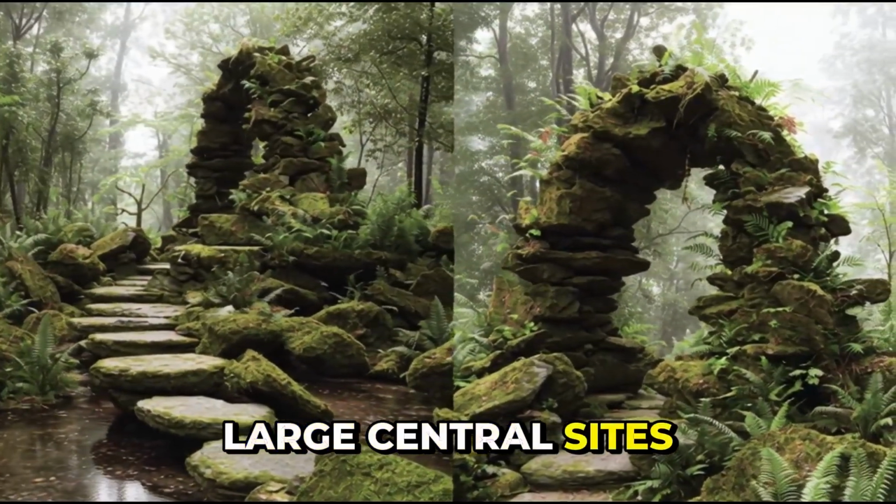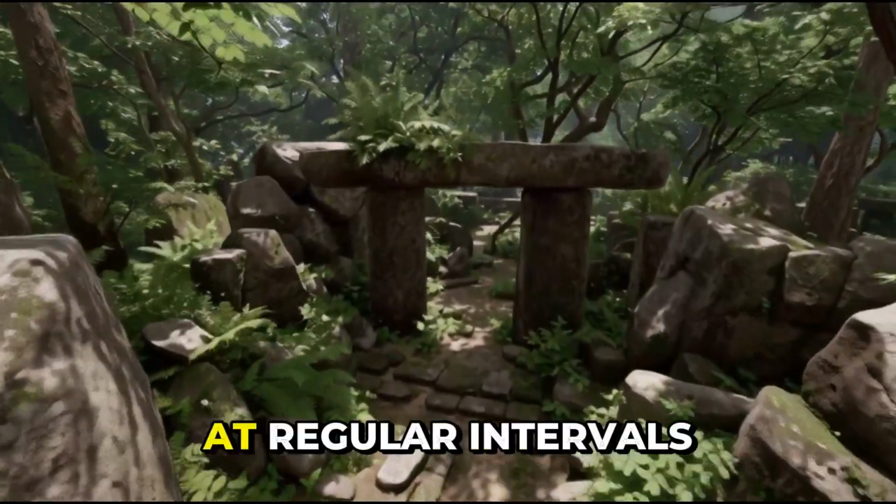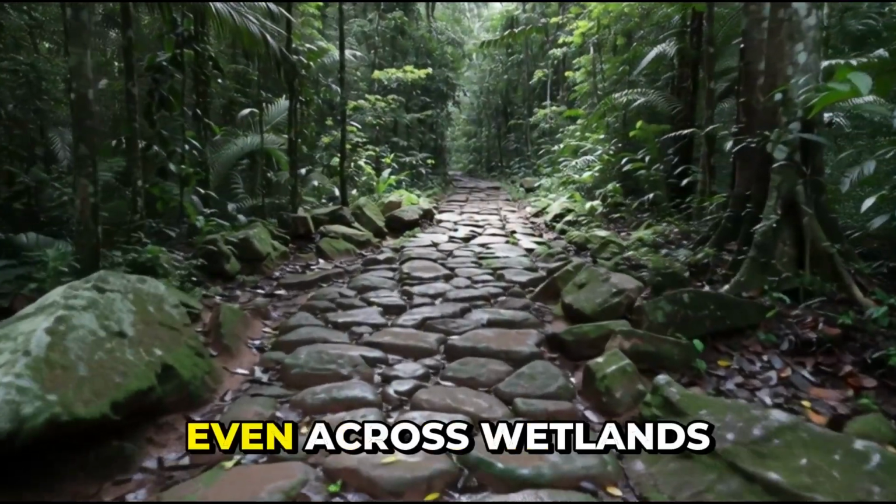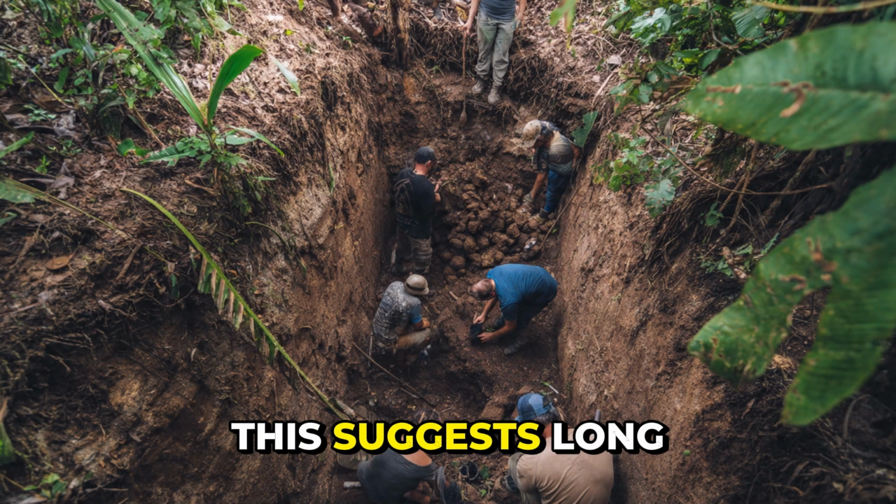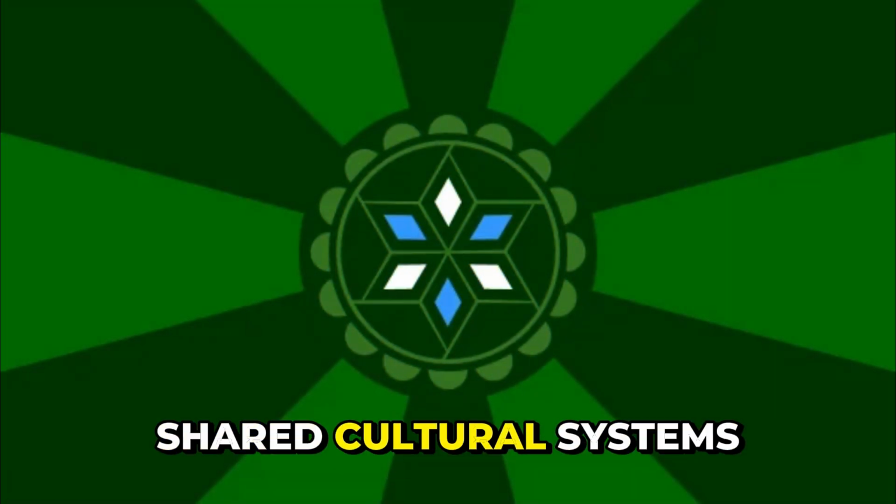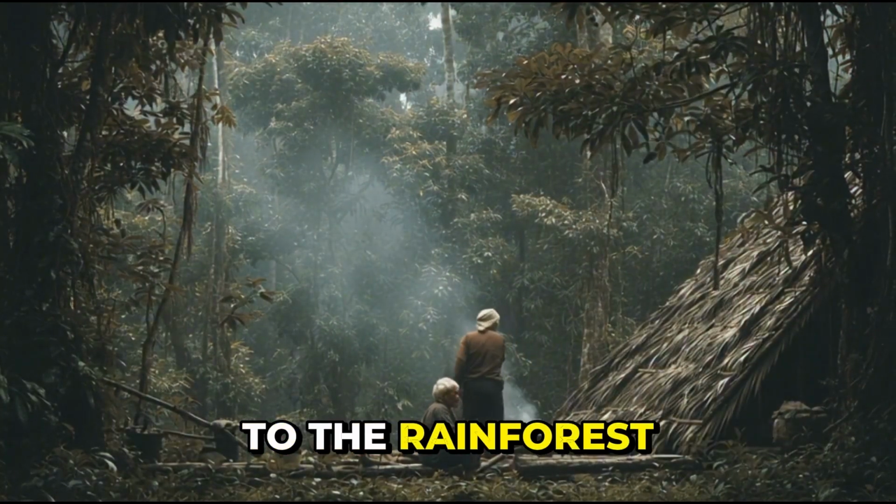Large central sites featured monumental platforms and U-shaped structures. Smaller settlements surrounded them at regular intervals. Raised roads linked communities, even across wetlands and seasonal flood zones. According to the researchers, this suggests long-term planning, coordinated labor, and shared cultural systems. In other words, urban organization adapted to the rainforest.